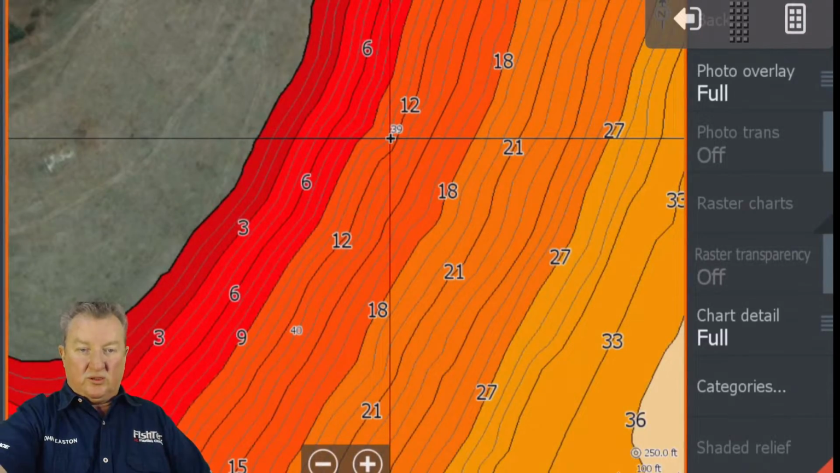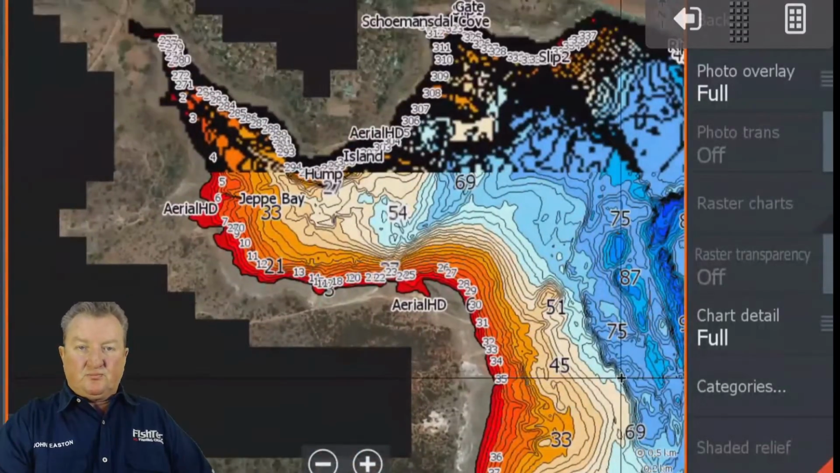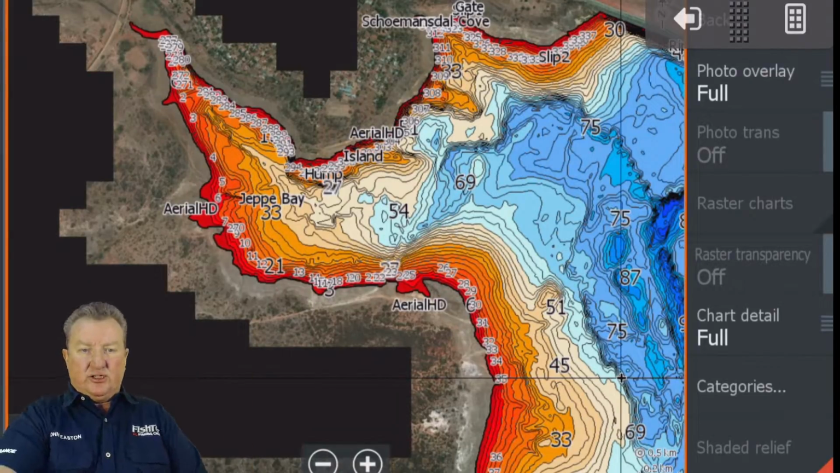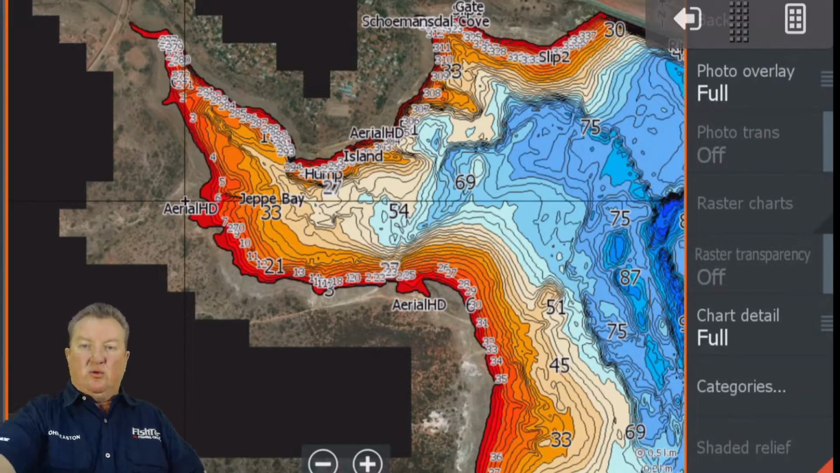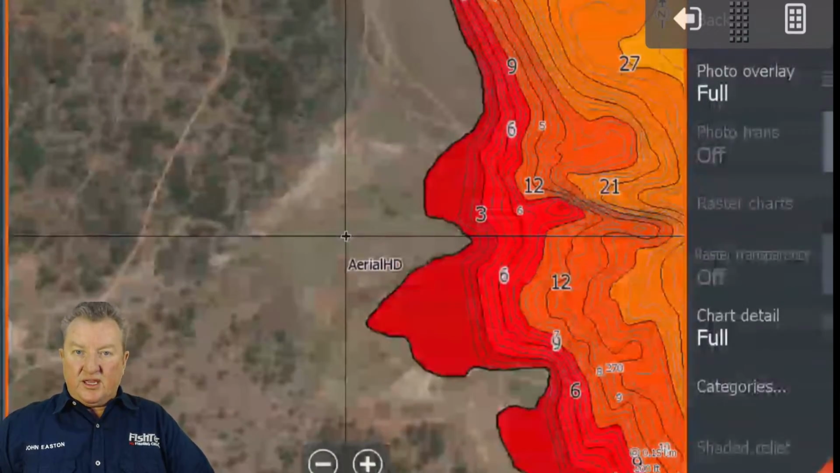Right, so that's what point means, okay? We know what that is. But let's have a look at some of these names. Guys, what I've done is, I think it's about 12 or 13 areas. You will see a thing called Aerial HD. When you see an area that says Aerial HD, what that means is we've got drone imagery for this area.